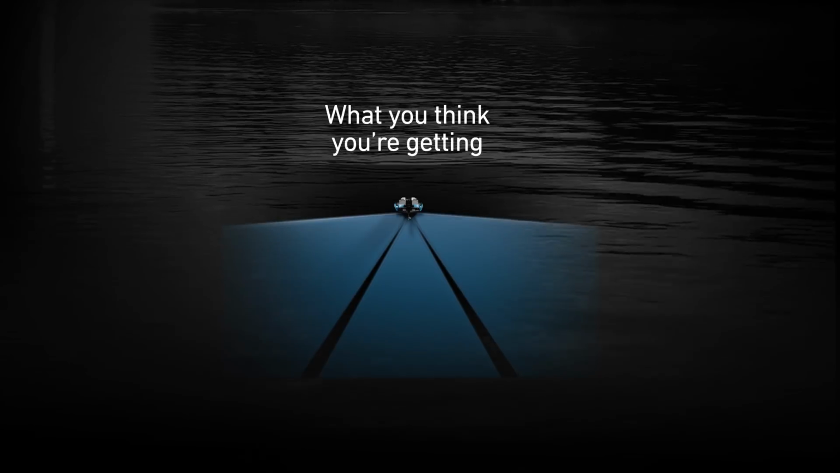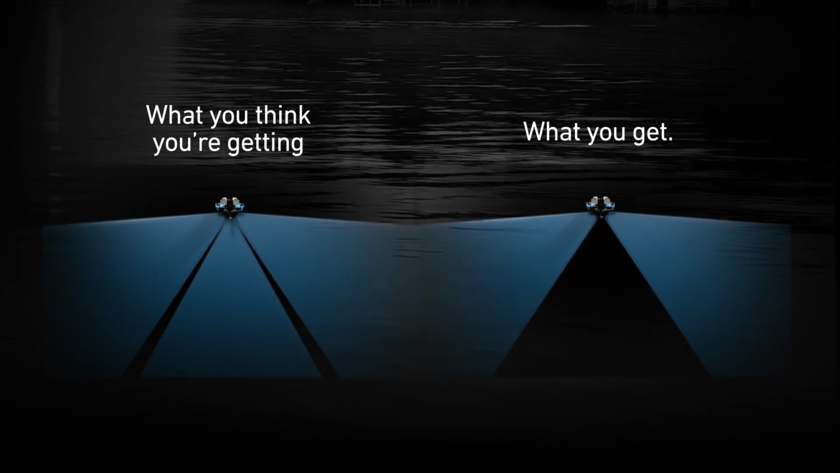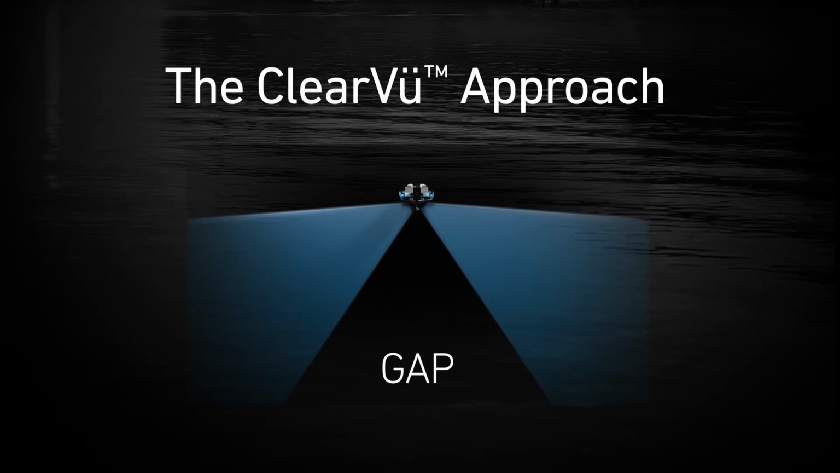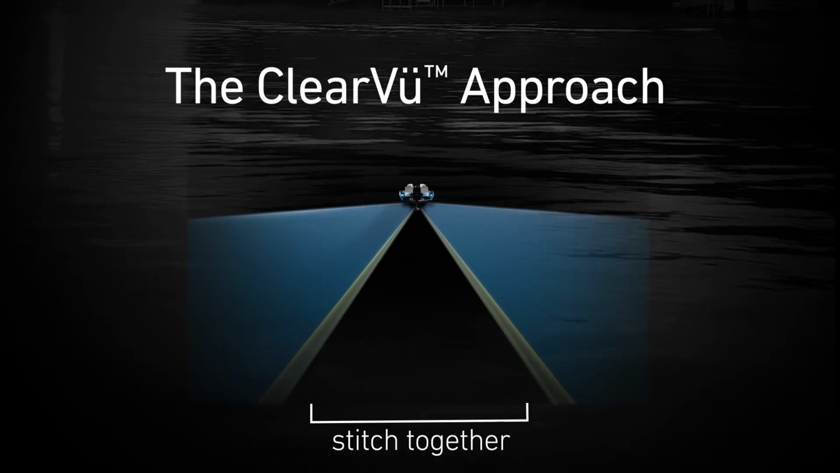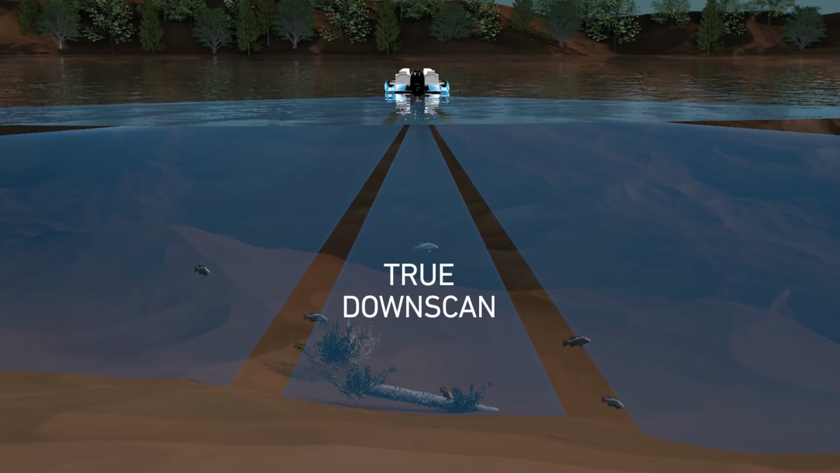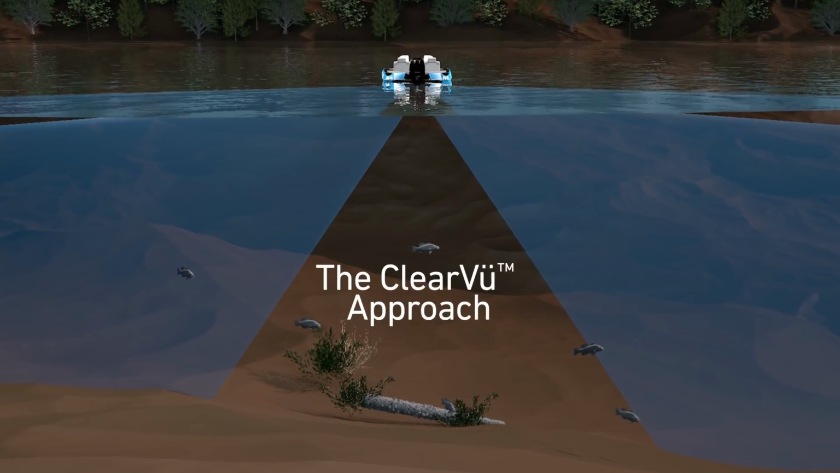So here's the point. What we want to show you is that it's hard to get an accurate picture of what's directly under your boat when your transducer elements are aimed primarily at targets to the sides of the boat. By using only side scanning elements, there's a gap for the down scanning area directly underneath the boat. The Garmin ClearView approach is to stitch together the side scanning returns to fill the scanning gap directly under the boat. For true down-scanning fish finders, that gap is filled with sonar data received from a down-facing element in the transducer. That is not the case with ClearView.